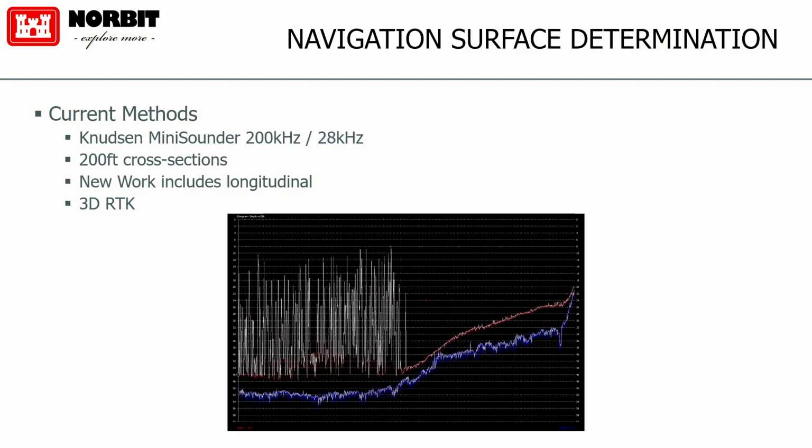And the second survey was done in December. So that's 11 plus months change. So it's heavy sediment flow, heavy buildup. It's a very quick buildup there.